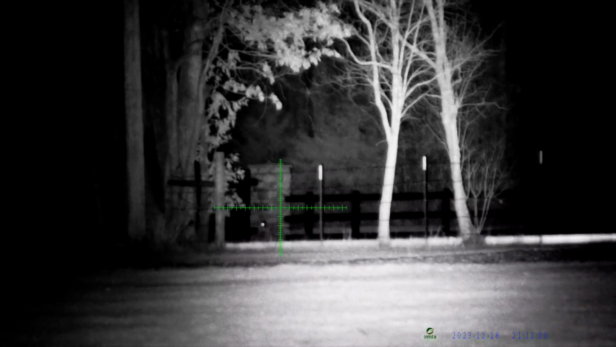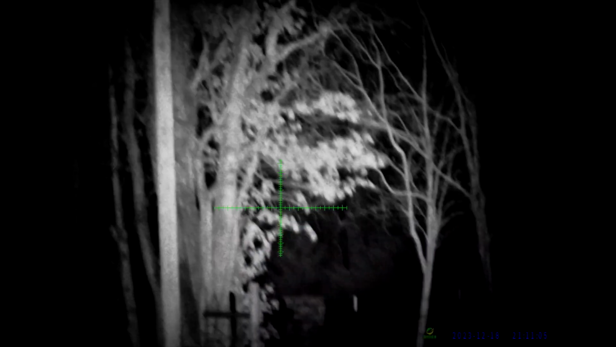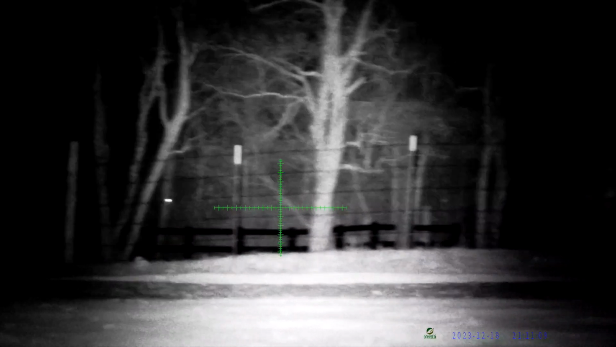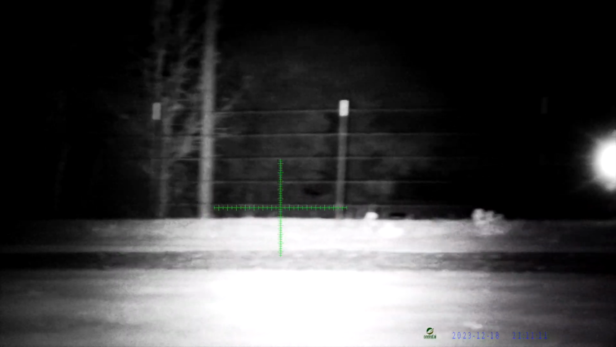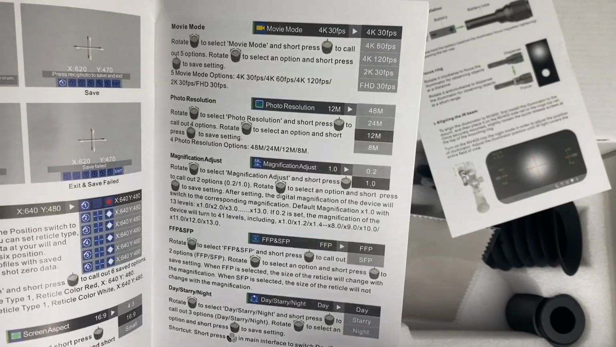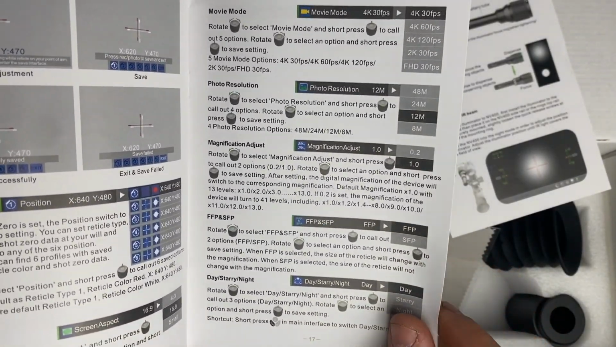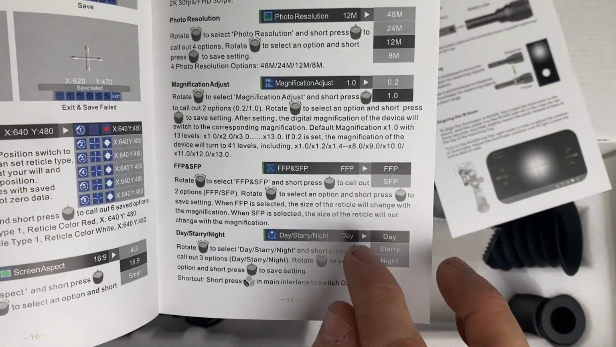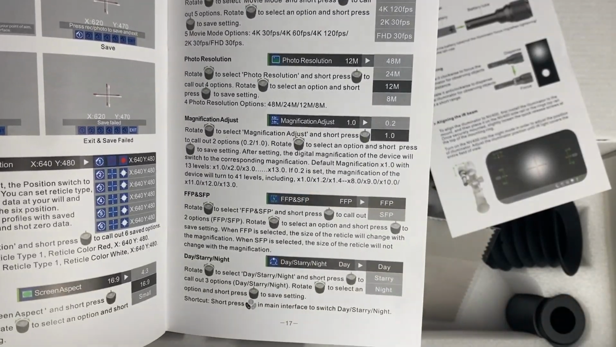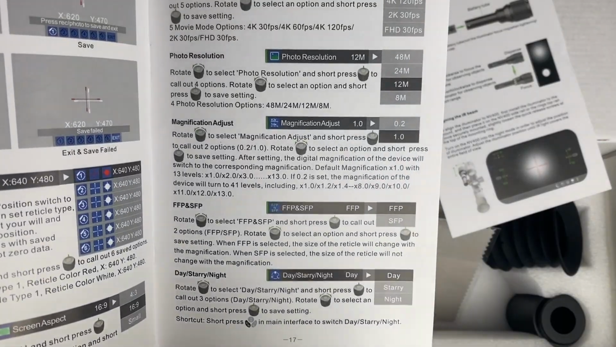I like first focal plane because the tick marks stay the same. They represent the same measurement no matter what magnification you're at. So if you're at minimum, that tick mark is going to mean 1 MOA. If you're at 13 magnification, it's still going to be 1 MOA. On second focal plane, those tick marks are usually designed for max magnification. So if you zoom out or dial down the magnification, it's not going to represent the same 1 MOA.